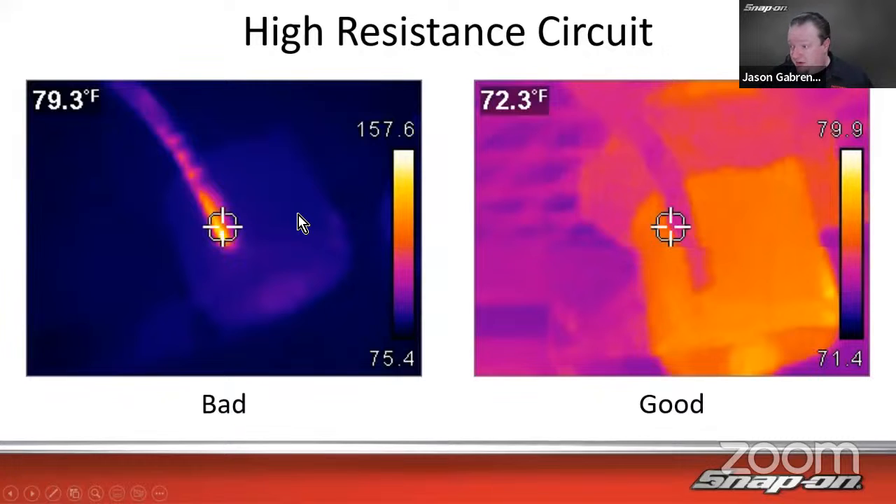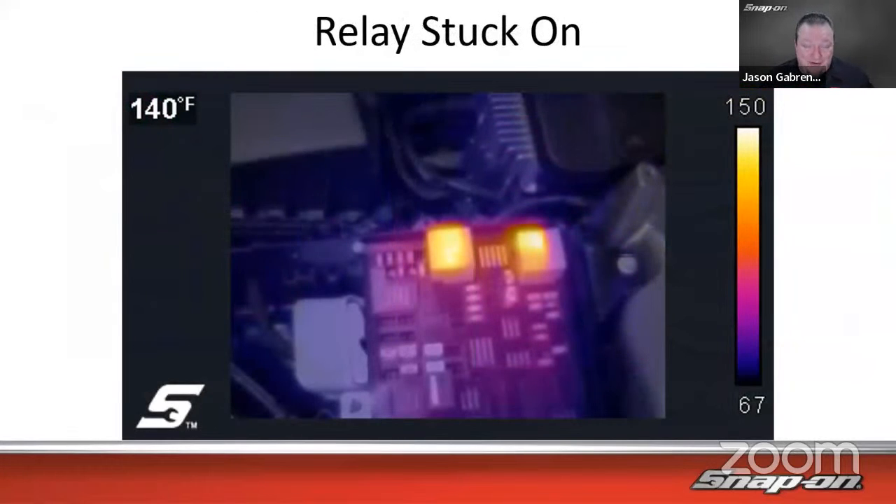There's a couple examples I've caught, wiring in the house. You've been able to see that, high draw on a switch or something like that. You can see the switch is considerably warmer than the rest in the panel. Relay stuck on. We can see these couple relays there. If you're trying to look for a draw overnight, where is the problem? Where's the draw? And you can see what relays are on after shutting everything down. What relays are on? If the relay is on, then that's the circuit you need to investigate and see what the problem is.